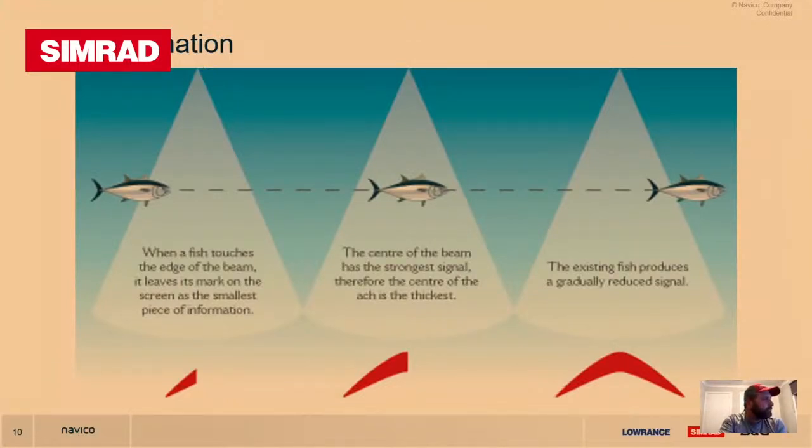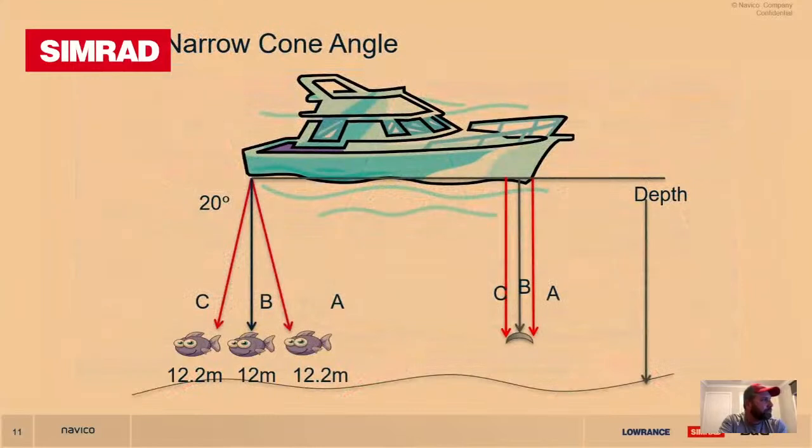Now the next screen helps give a bit of an understanding. We've sort of compressed point A, point B, point C into the little boomerang. You should be able to see there the little arch. So if you have a narrow cone angle, we'll call this one 20 degrees, and when it paints a picture, it paints that little arch above the ground over the depth, and that's the return of the signal. So that's what we're getting when the signal bounces there and back.